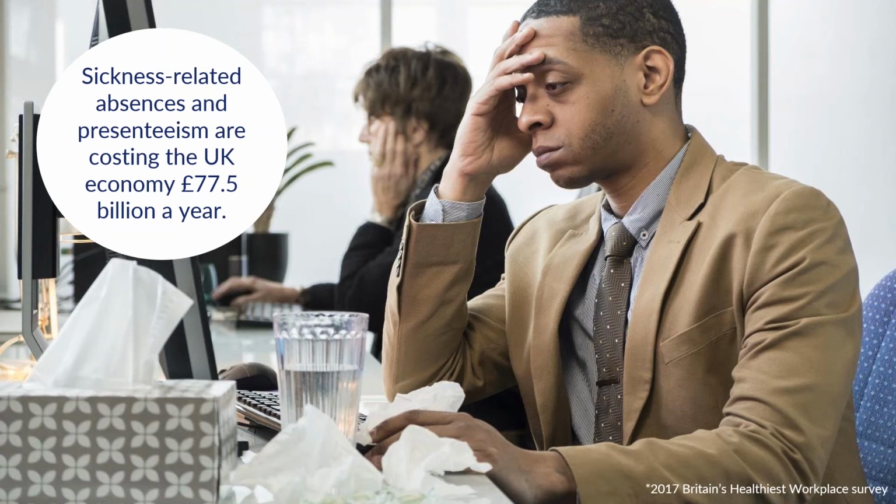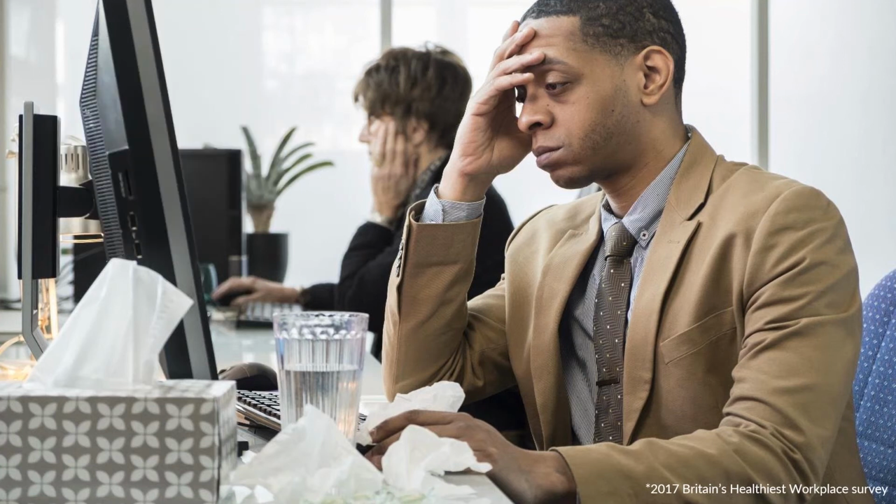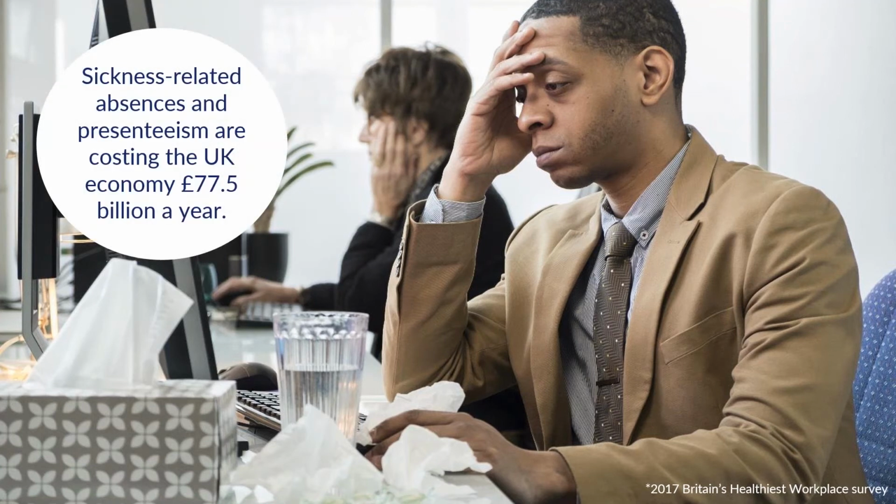They also found that on average, 30.4 working days per year were lost to sickness or illness related underperformance. What was discovered was that presenteeism is rife within UK business, and presenteeism is basically days wasted by staff too sick to adequately do their jobs.